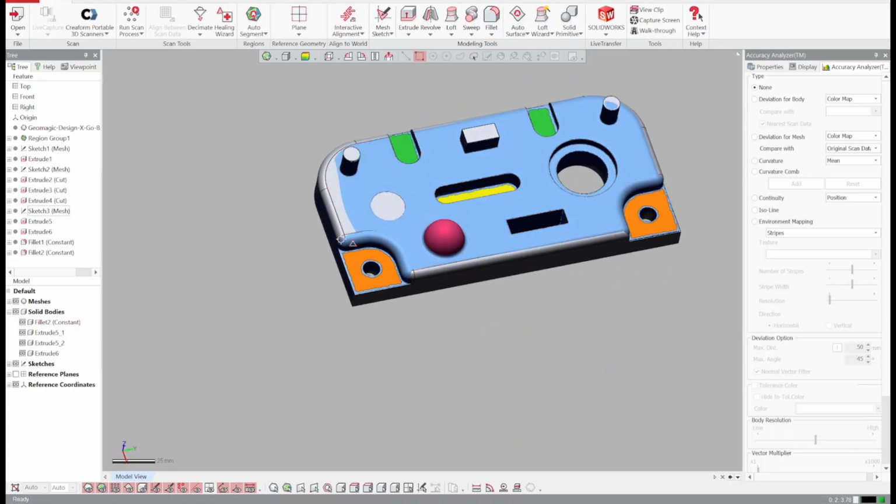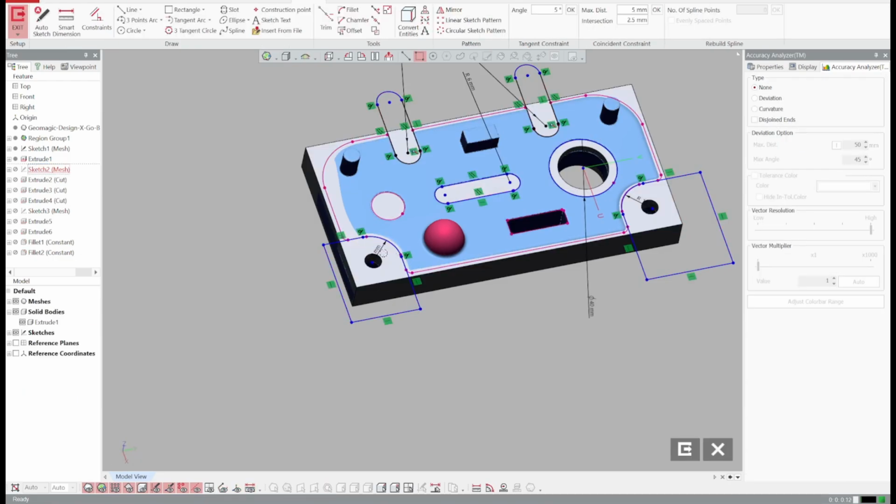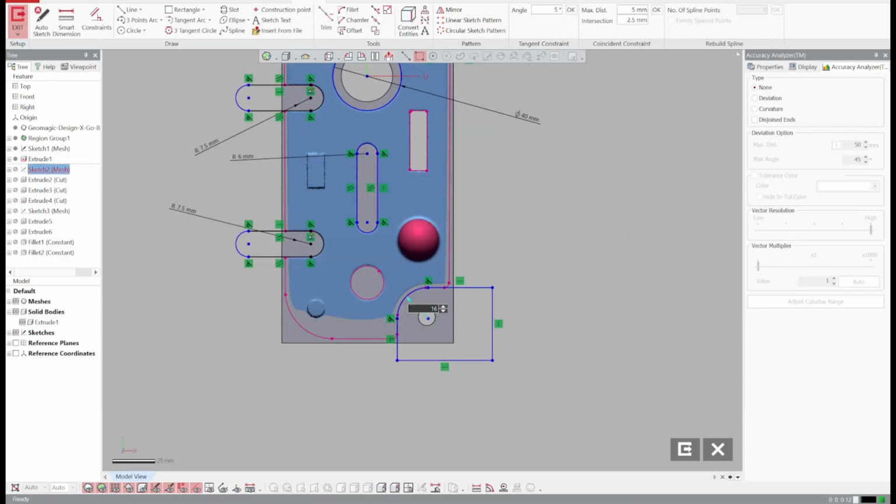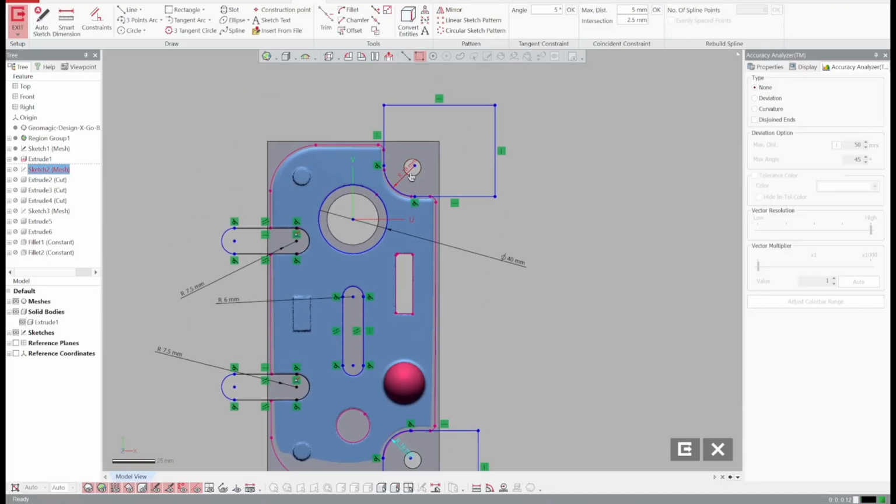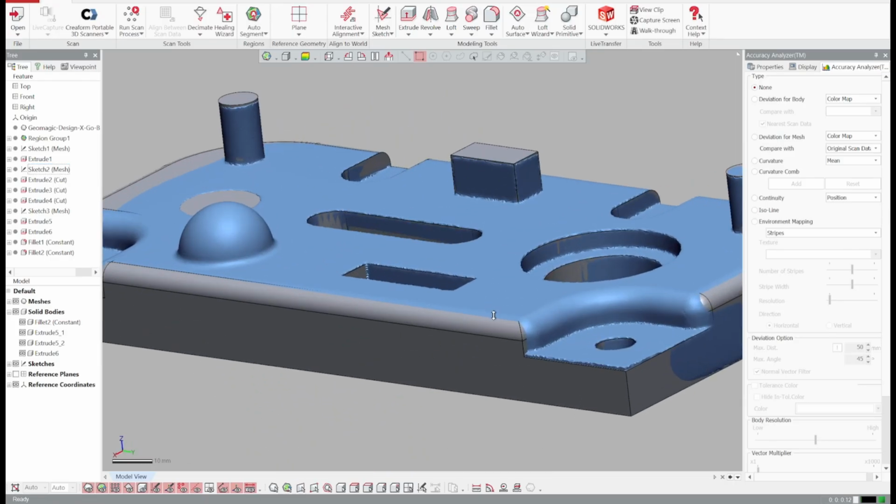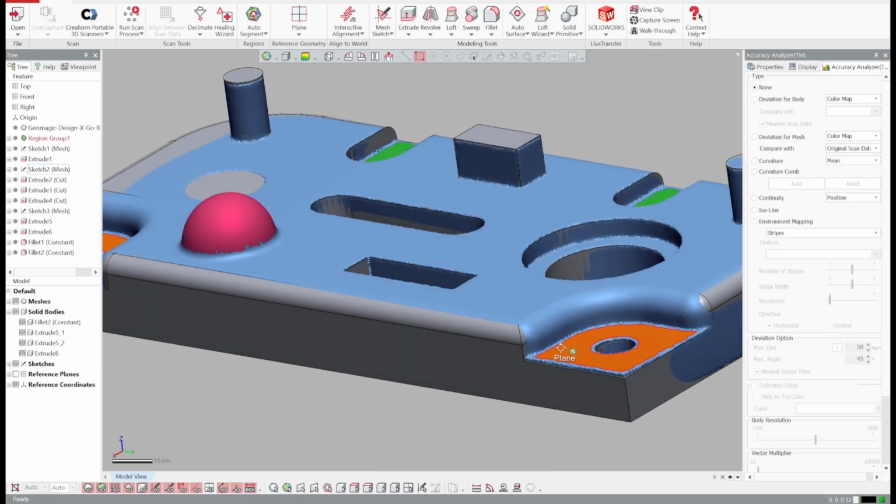And I'll just go back and correct that. Since everything is history based, you can just go back to your original sketch, make your changes, and then they'll update. And that looks much better.